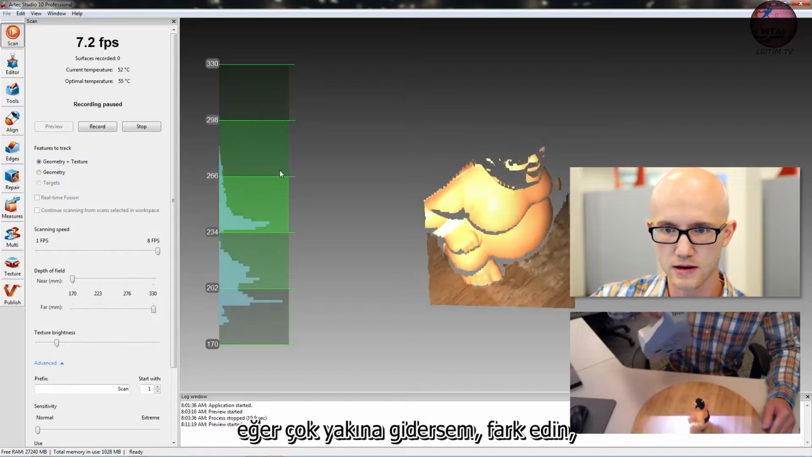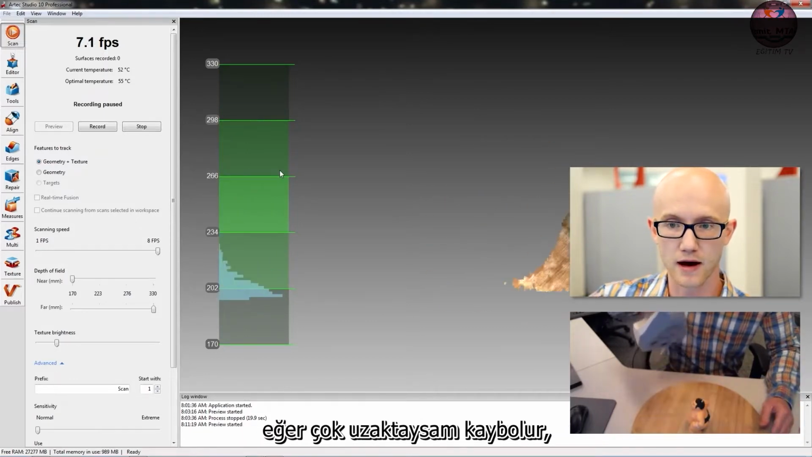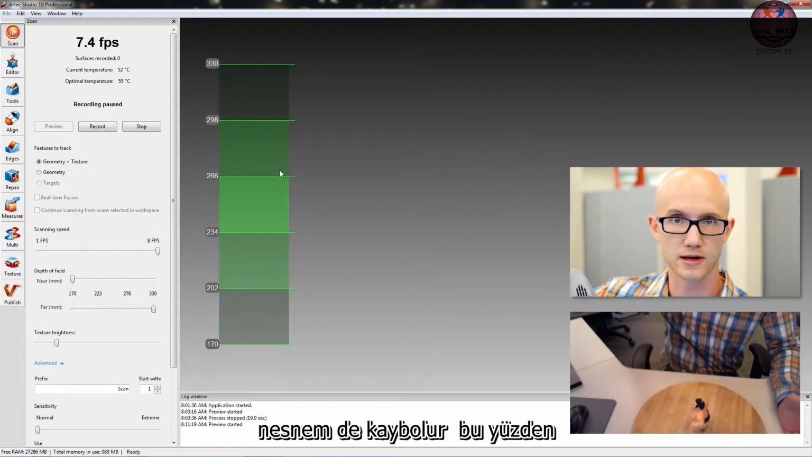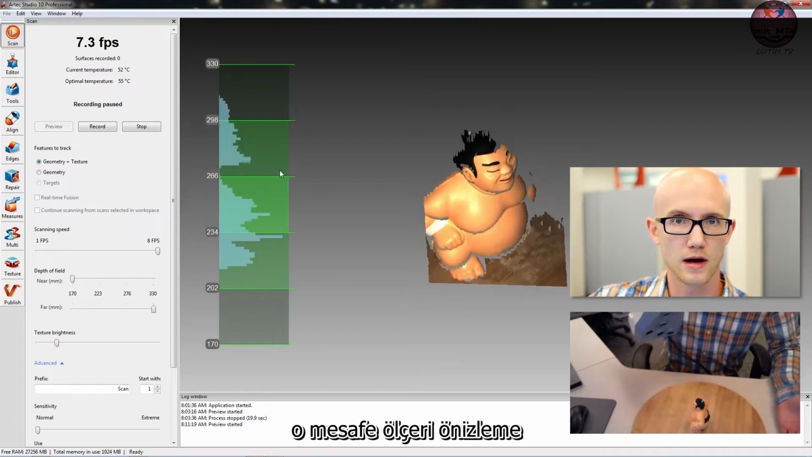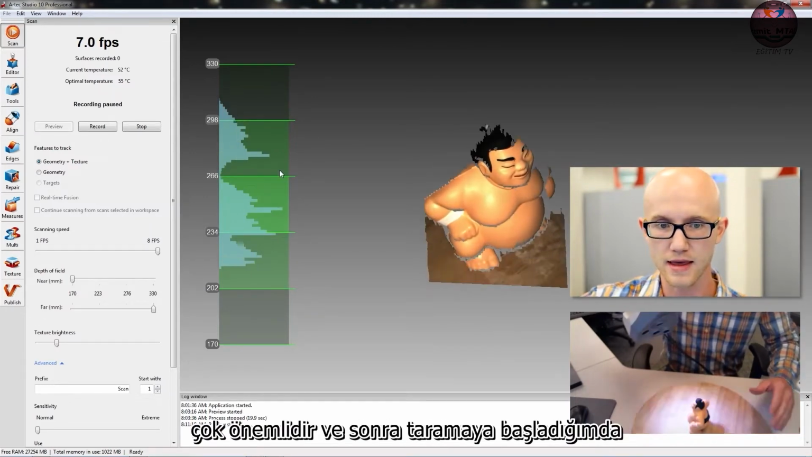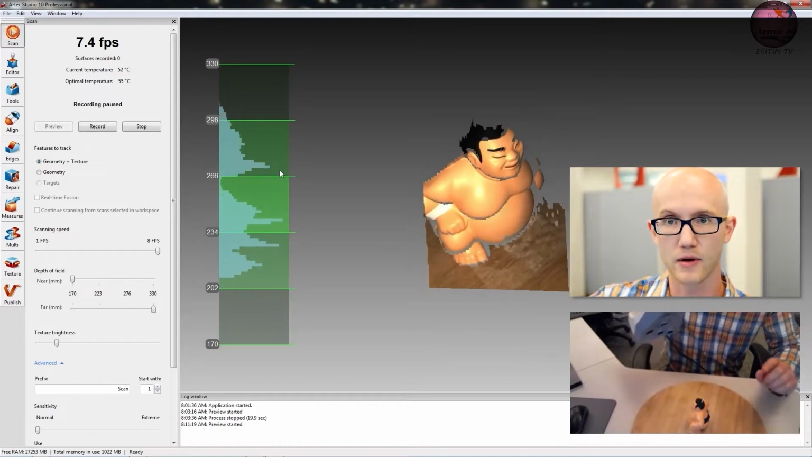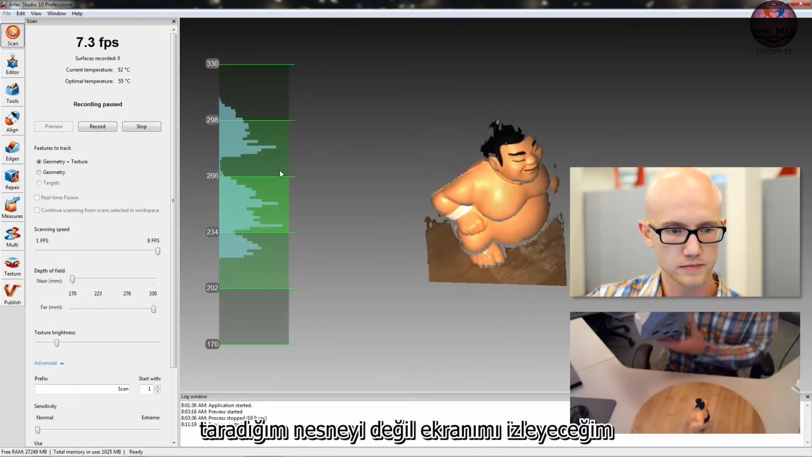If I go too close, notice it disappears. If I am too far away, my object also disappears. So watching that distance meter in preview mode and then while you are scanning is very important. And then when I do start scanning, I'm going to watch my screen and not the object that I'm scanning.